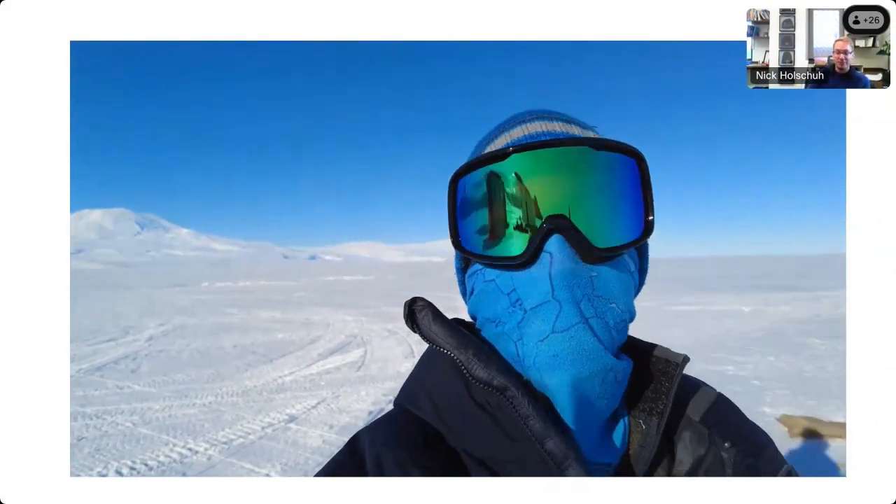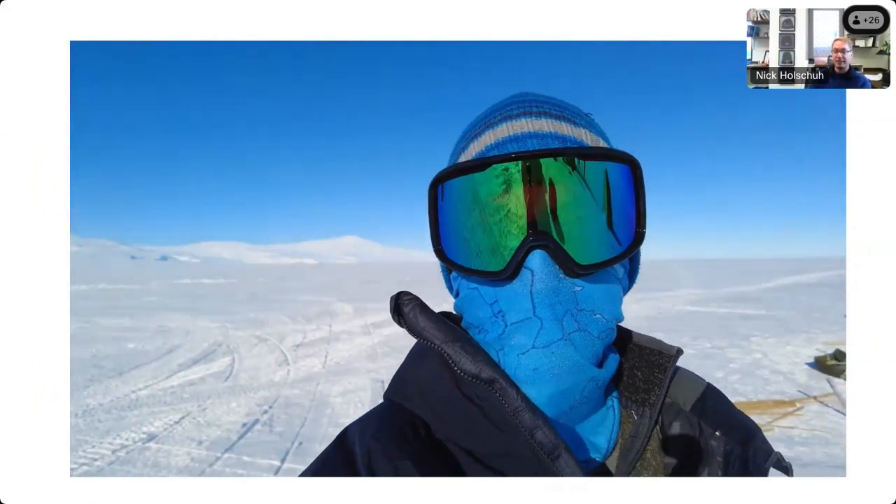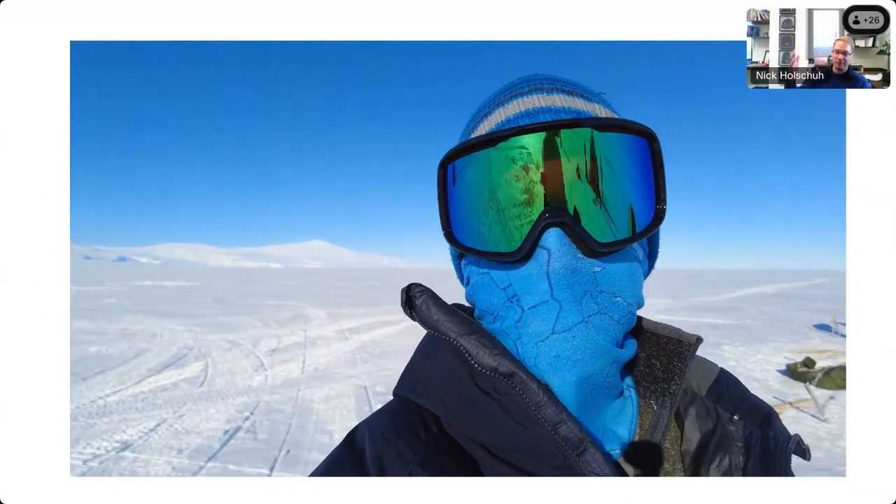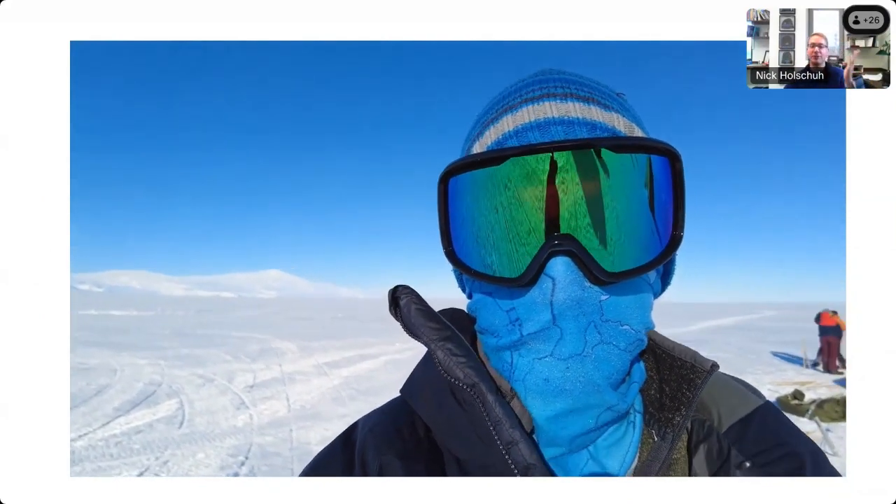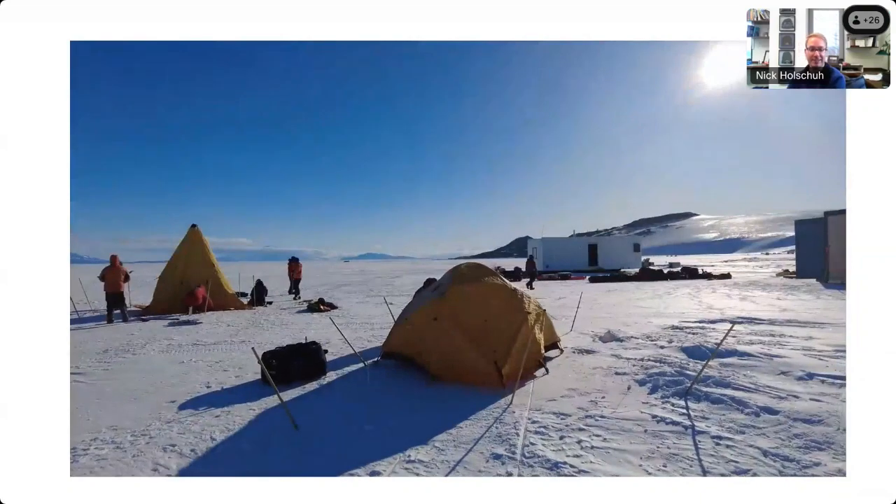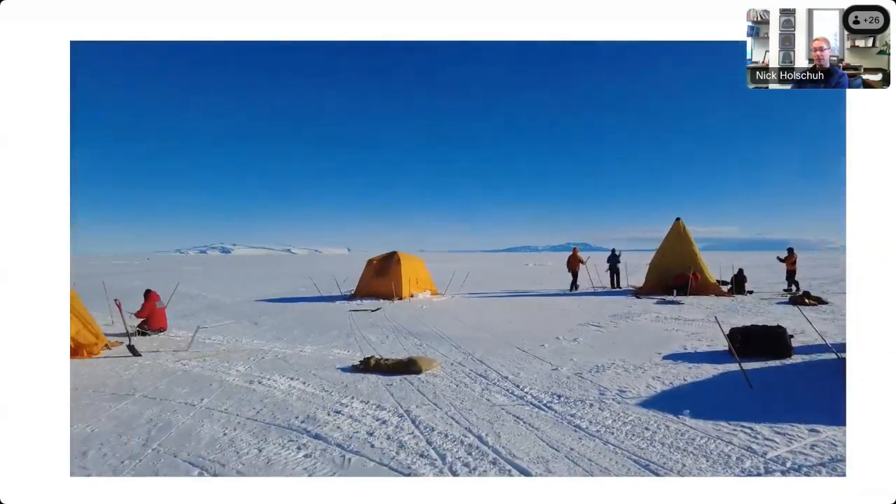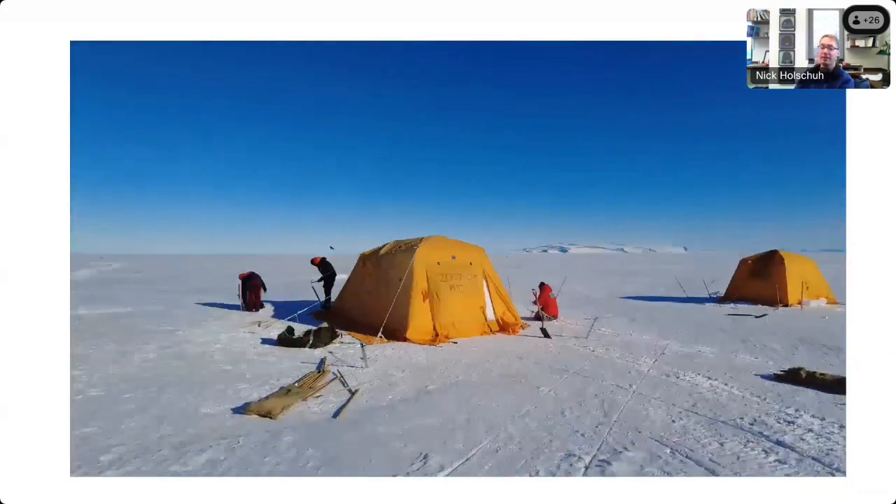This is also me. When we're there, they send us out to test our equipment to make sure that our tents and things are working, we have all the pieces we need that we can survive a night out on the ice. So this was our first setup and testing of our camp equipment that we would be using when we actually arrived at Thwaites Glacier.